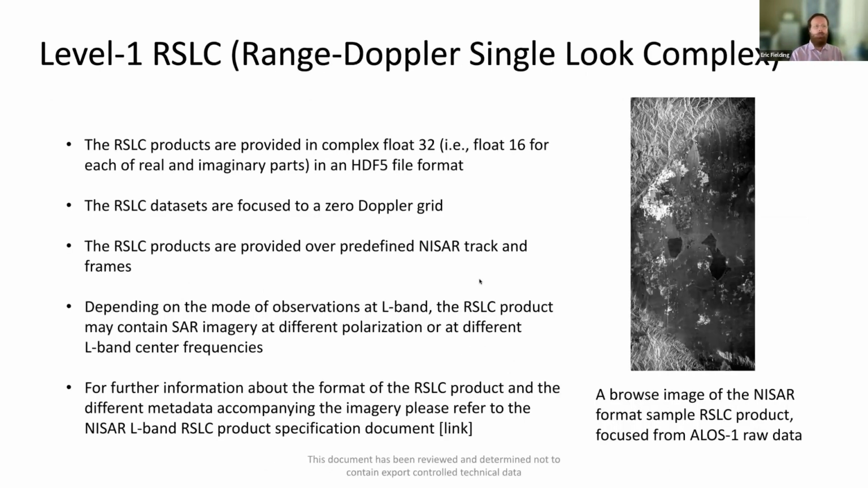So then the level 1 products are what most people are going to work with. This will be the first one coming on that standard frame. The frames are always going to be in the same place, unlike the Sentinel-1 data that's been available, with these slices where the slices would not always be in the same place. NISAR frames are always going to be in the same location, so that makes it easier to work with.